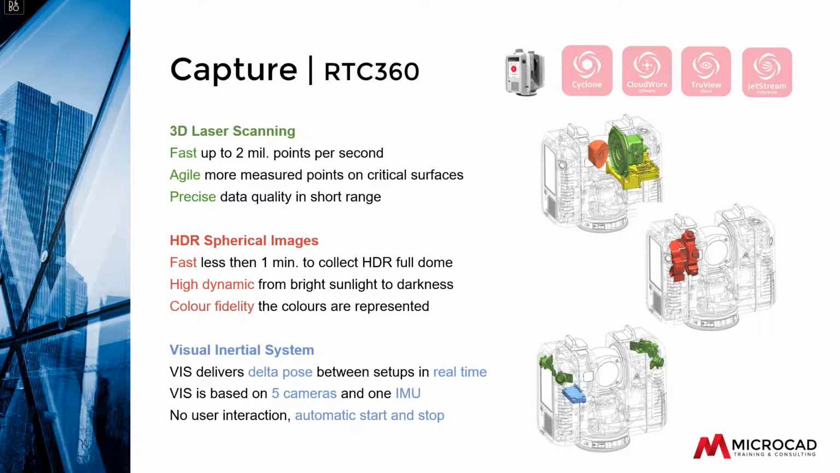It also collects high definition images if you want it to, and that will translate the colors of the pixels to the colors of the points in the point cloud. That will take almost a minute to do. So in total, you're looking at a setup of 2 minutes.